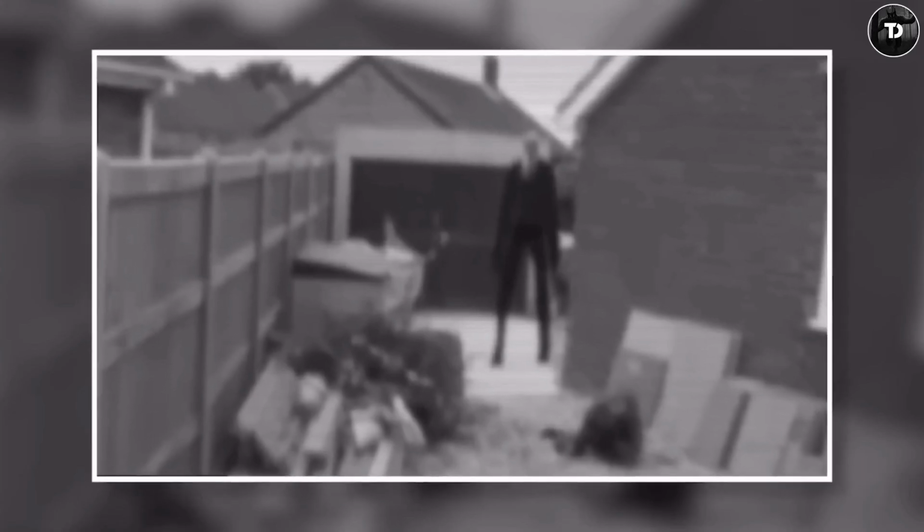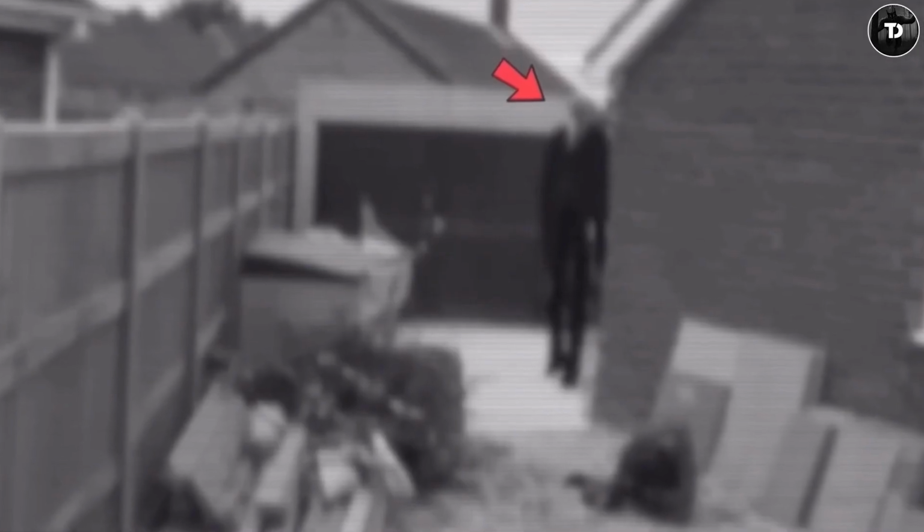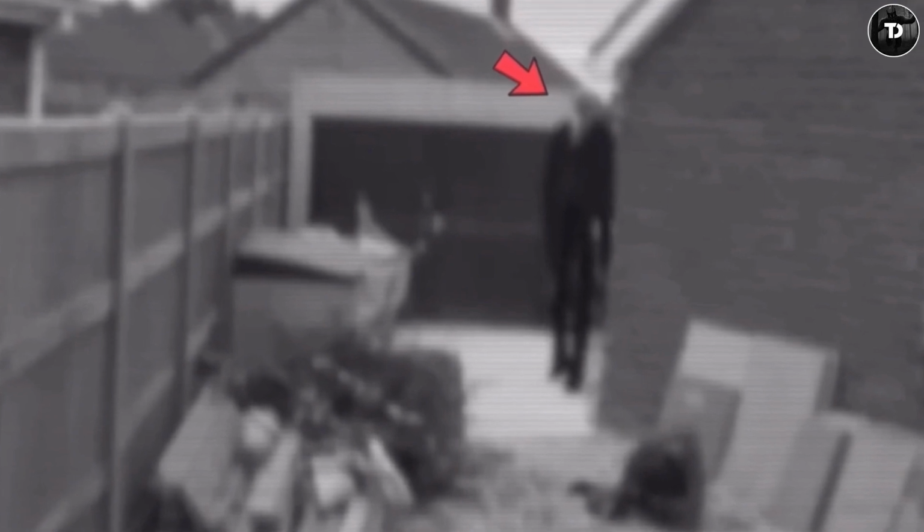The man was attempting to attack this particular person. What do you think about this footage? Is this really a different creature or a monster? Please give your thoughts in the comment section below.